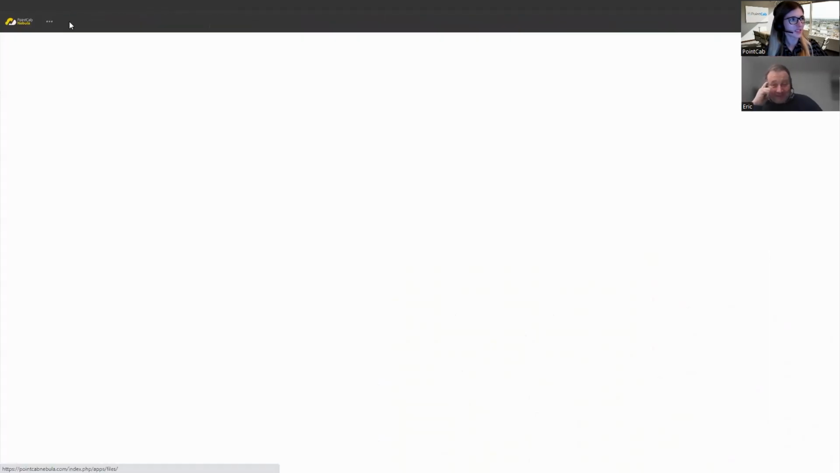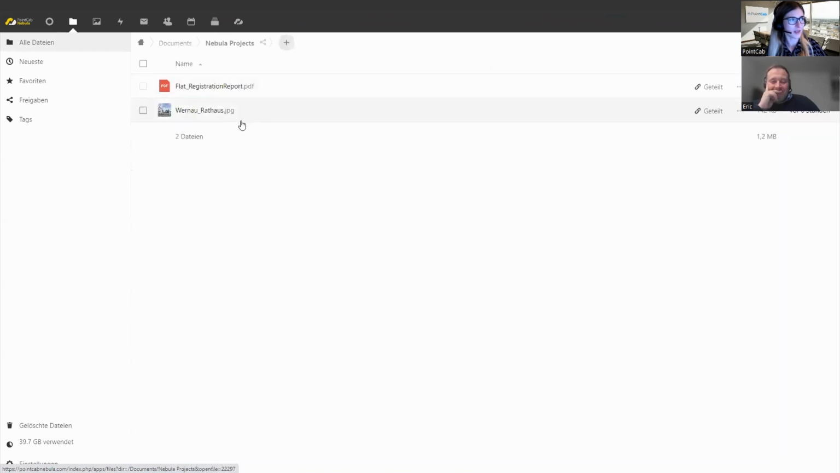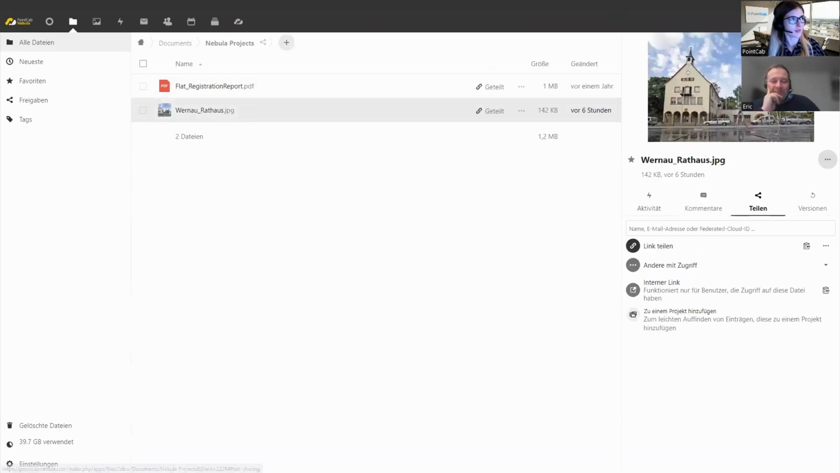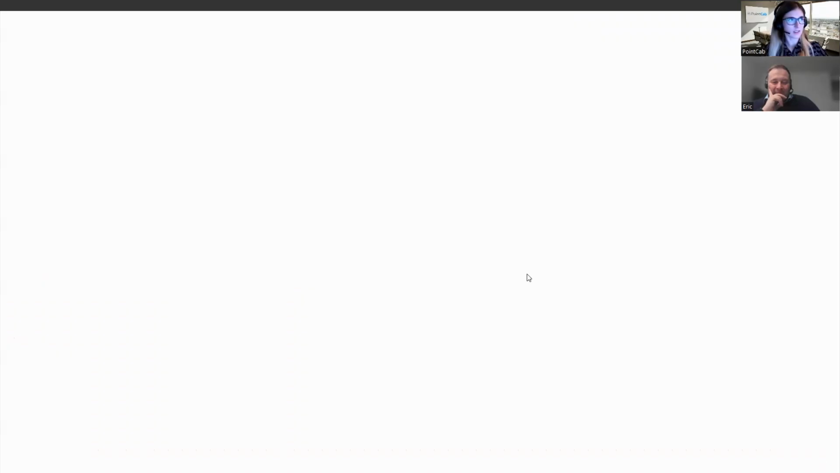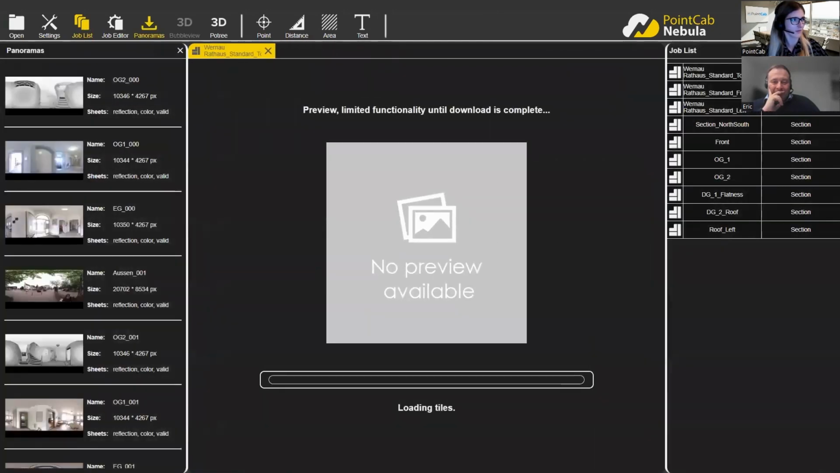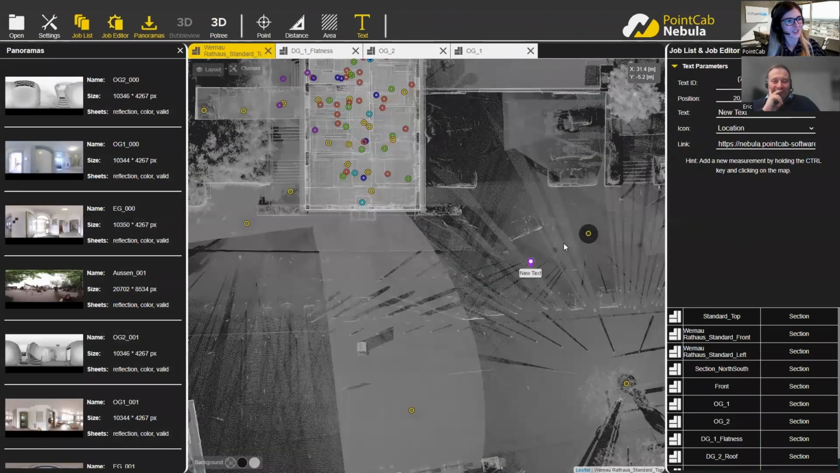What's also interesting, a link can be added. So, for example, if we would like to add some information about a specific point, I can just add a link. When clicking on the symbol, I will be redirected. I think I copied the wrong link. Yeah, I'll just be redirected to this.